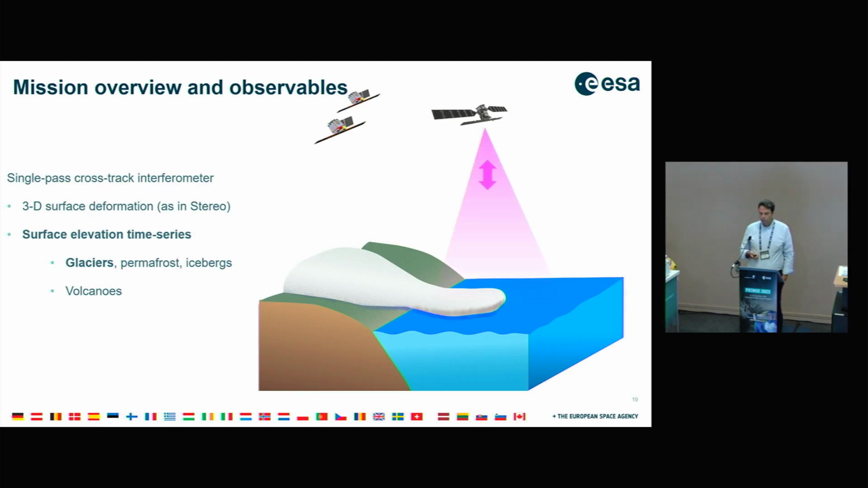So in the XTI phase, we have 3D surface deformation as in stereo, so we'll be able to continue this with 1 satellite, of course. And during surface elevation time series, we'll be able to do single pass DEMs, and by flying over multiple times, we can do differential DEMs, and we can work on surface elevation time series for glaciers, permafrost, icebergs, and volcanoes.